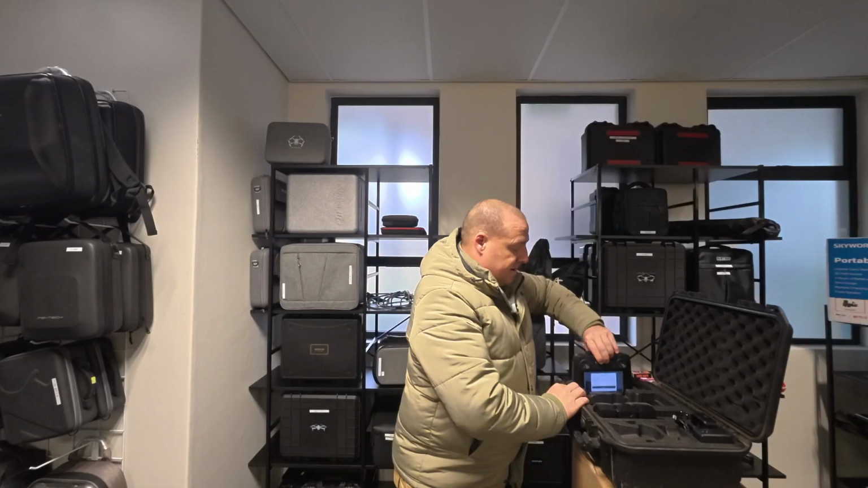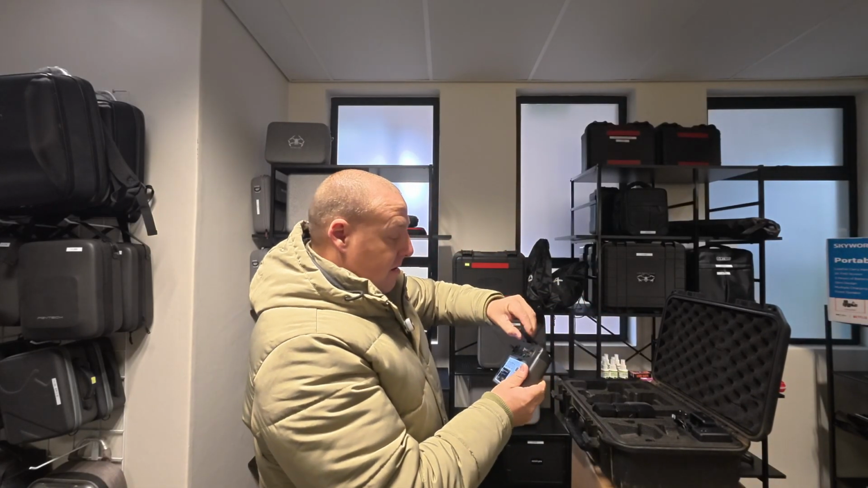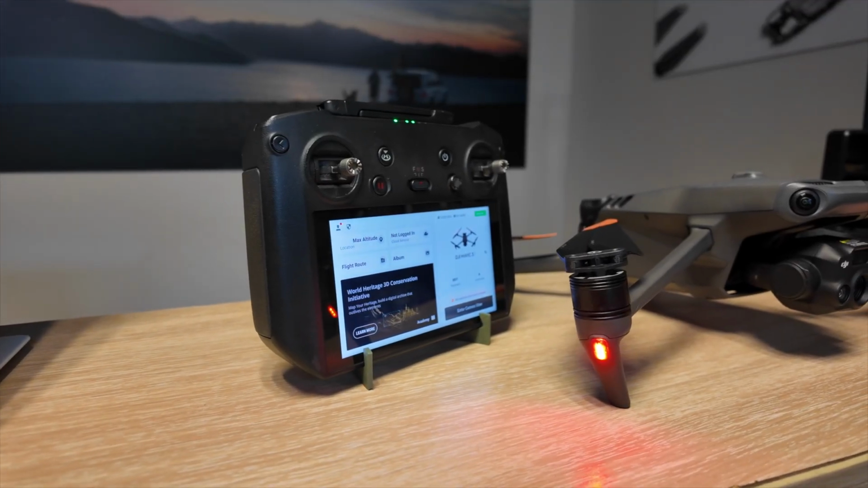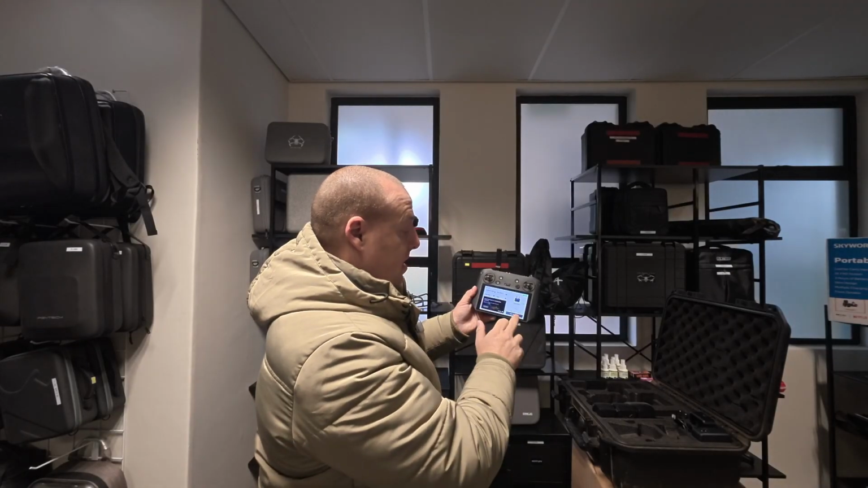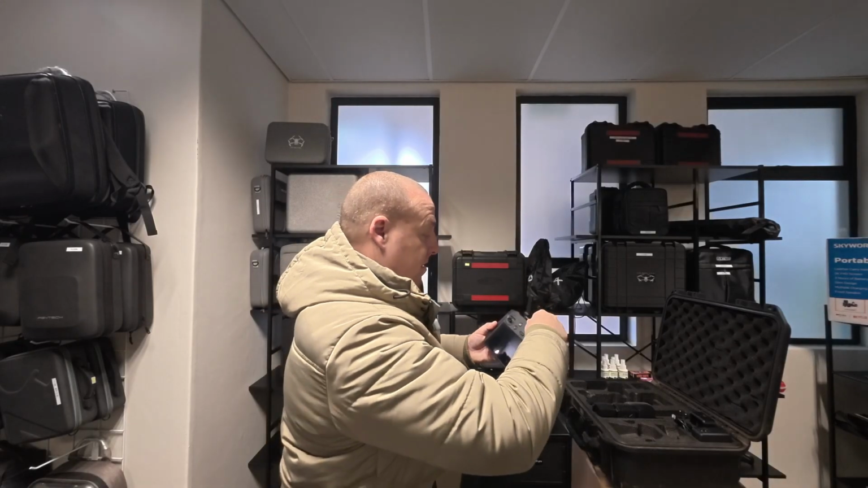The controller is a smart controller. It is very nice and bright. You will have no problem seeing this even in the brightest of sunlight. And this is very simple to control, and it'll take you through the process as normal. And that's almost a video on its own.